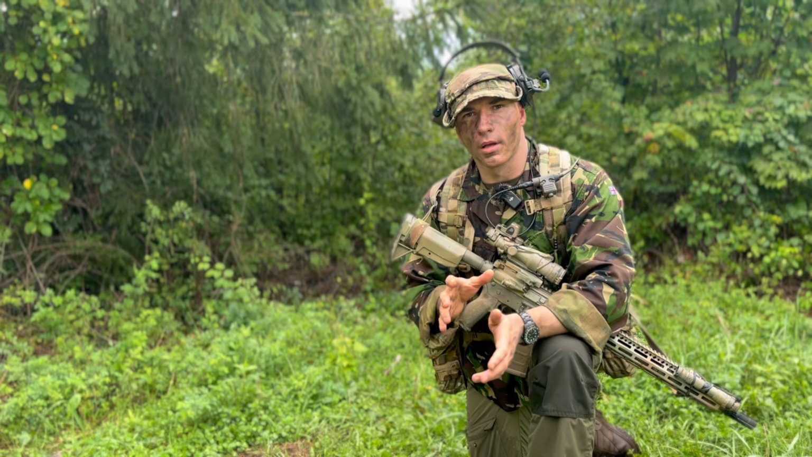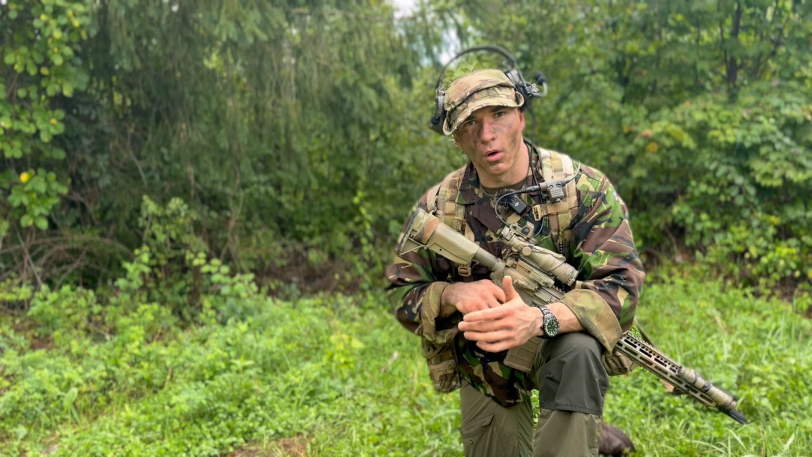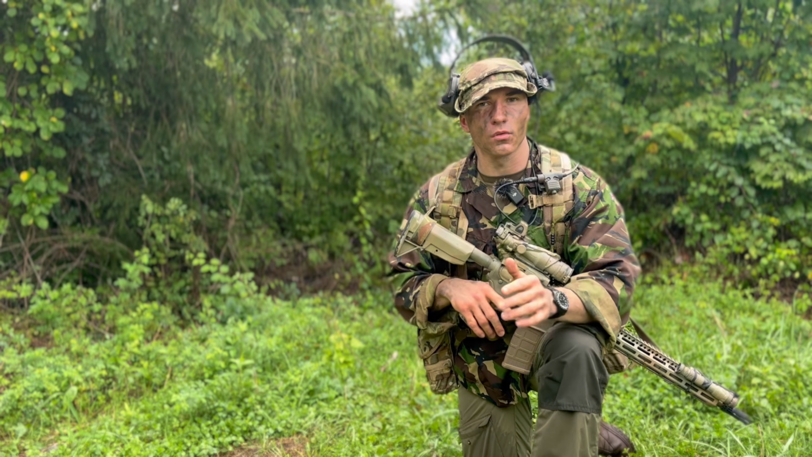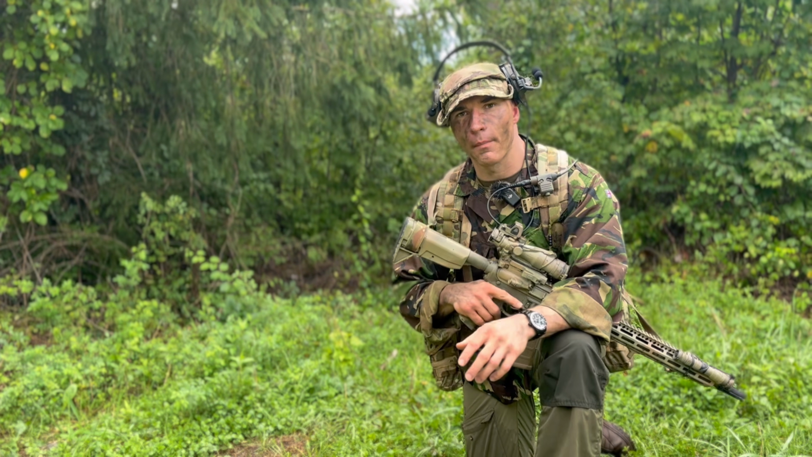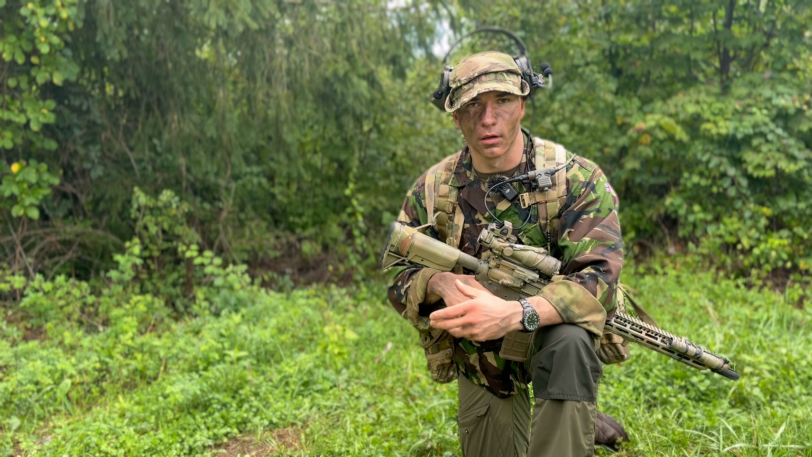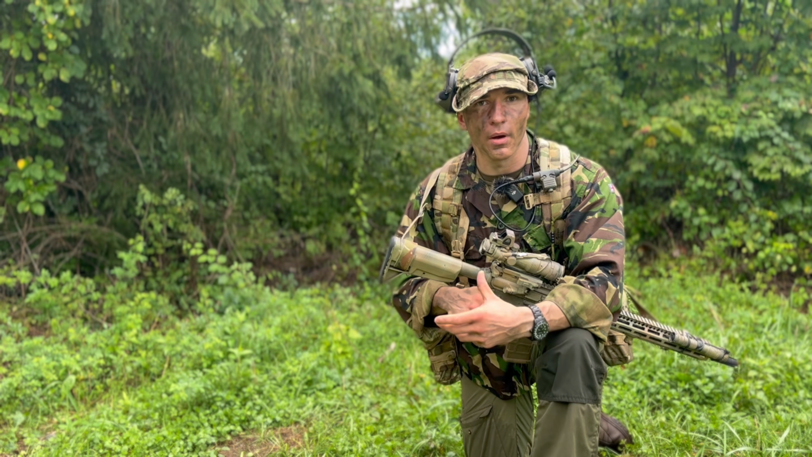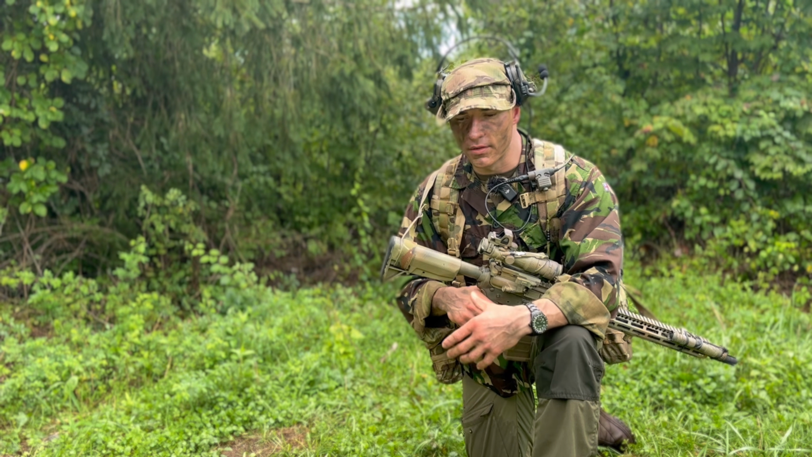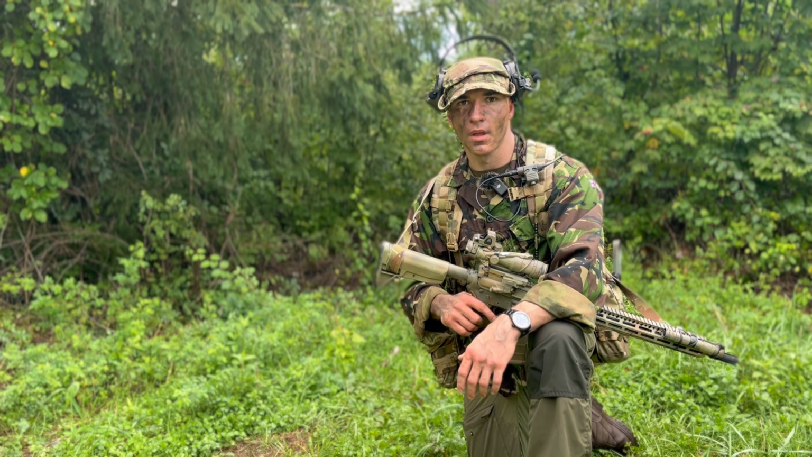So now let's talk about your campsite and decoys. You've seen patrolling, you've seen vehicles, you've seen individual things you can do to mitigate the thermal threat. But at the end of the day, we've got to camp, we've got to rest. Cooking and camping creates a lot of heat. The reason is we're stationary for a long amount of time. While we sleep, our body temperature also is able to rise and just create that concentration of heat.